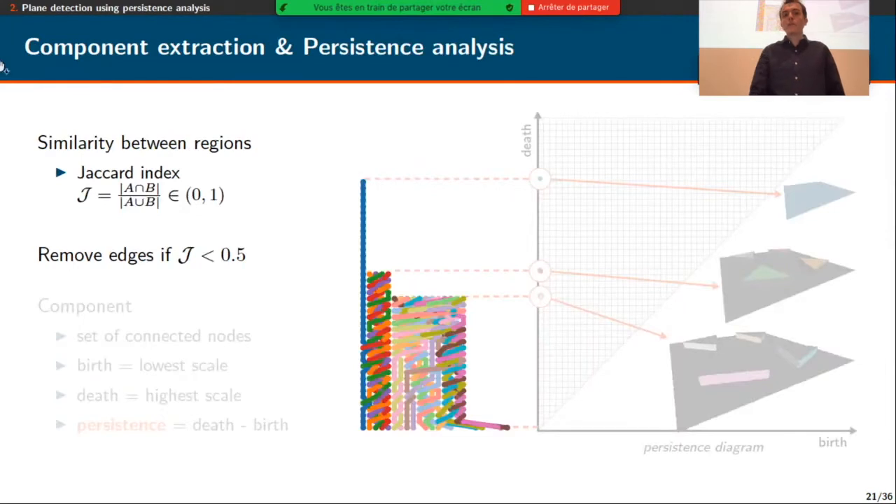To compute the similarity between two regions, we use the Jaccard index, which is defined by the intersection over the union. So it's a scalar value between 0 and 1, where 1 means that the two regions share exactly the same points. So this is a combinatorial measure that doesn't take into account the geometry, so it's very fast to compute, and it's very generic.